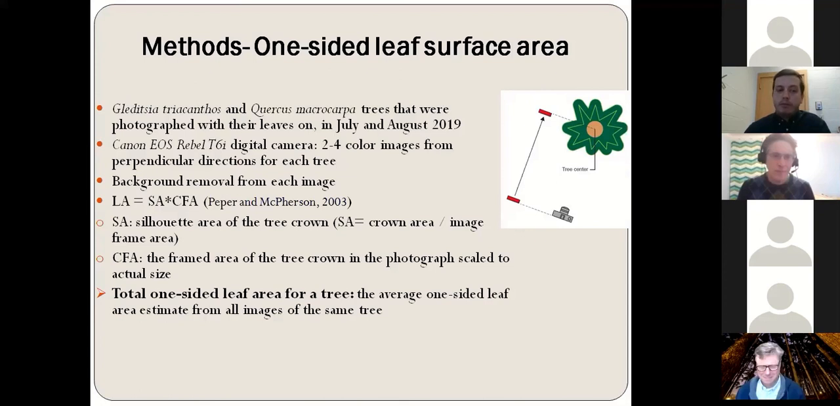After we removed the background and had, in each image, only the crown of the tree, we were able to estimate the one-side leaf surface area based on a method pioneered by Pepper and McPherson in 2003.